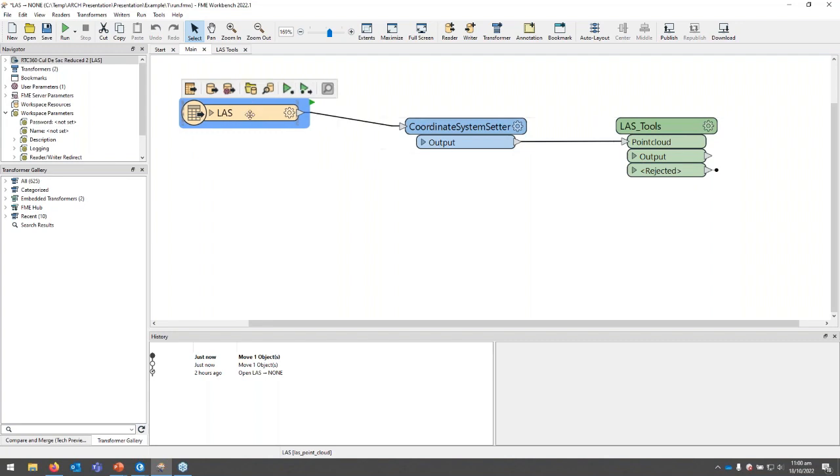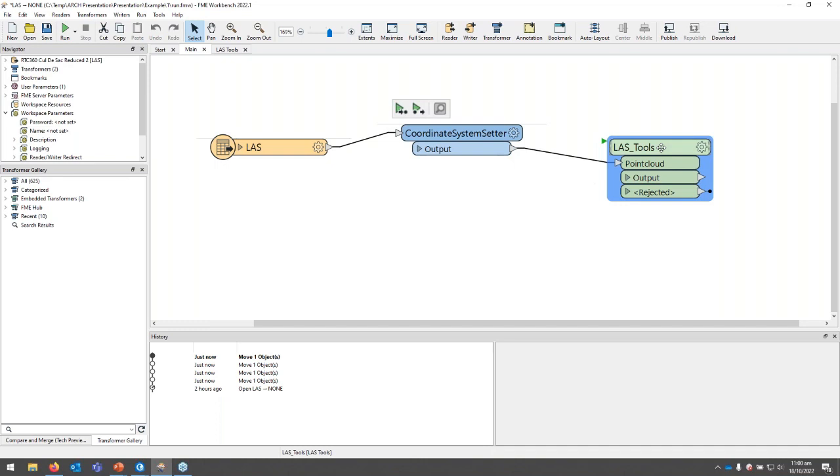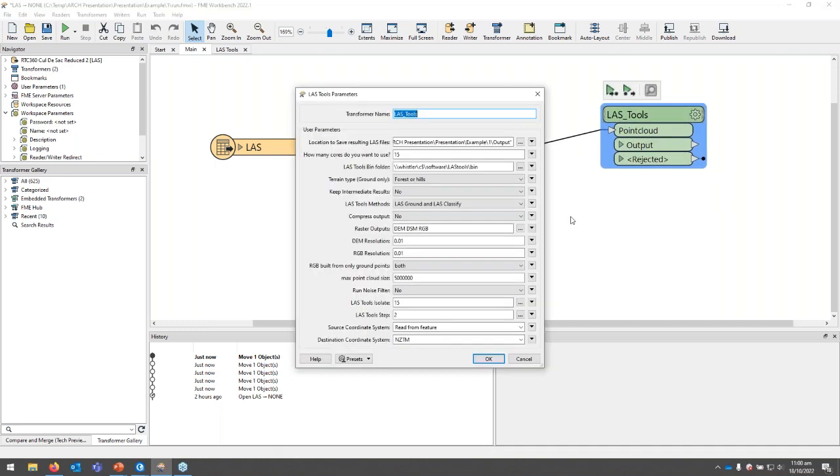So this looks like a really simple process, and ultimately it is. We've got reading in our information here on the left. We're just setting our coordinate system, and then we're calling LAS Tools. If we have a look at the information we need to set, a lot of it isn't really necessary for your day-to-day running. But LAS Tools has the ability to tailor its algorithms based on what sort of terrain type. And it might say wilderness and city and towns.